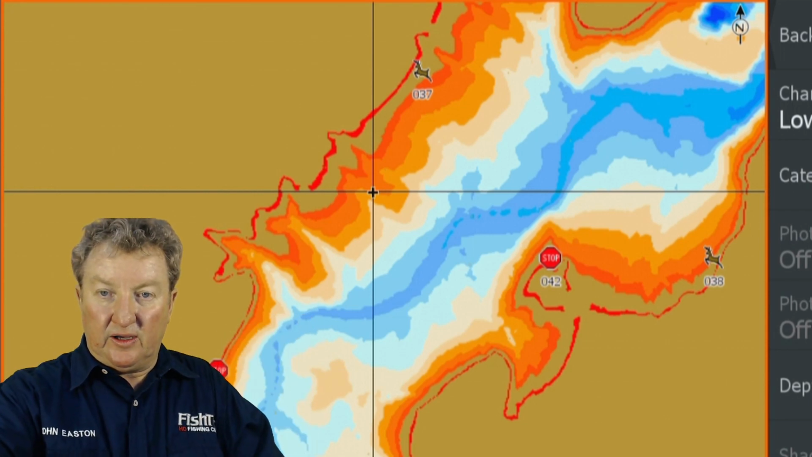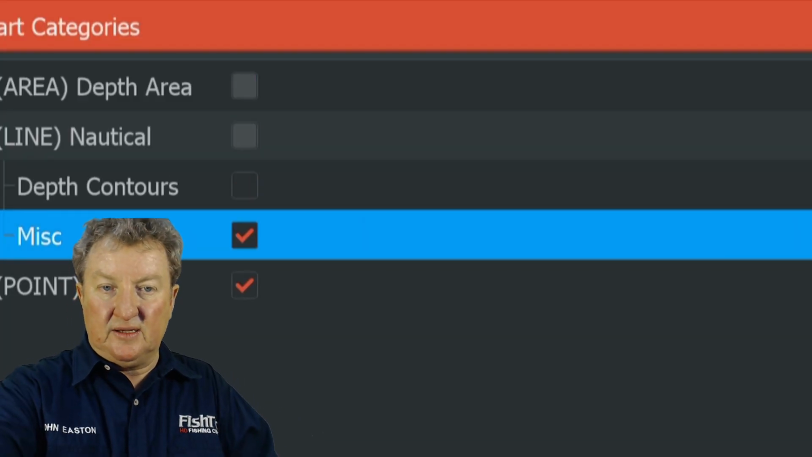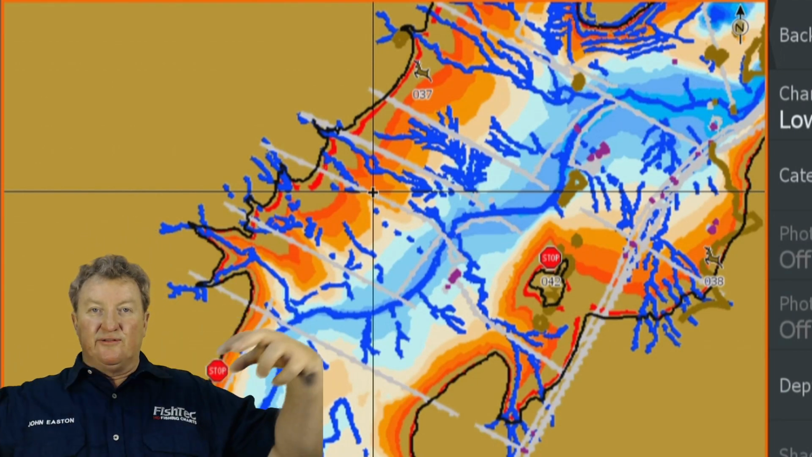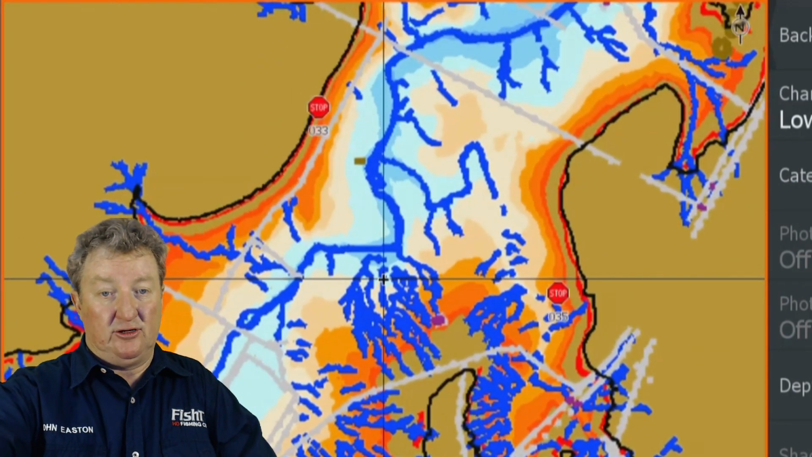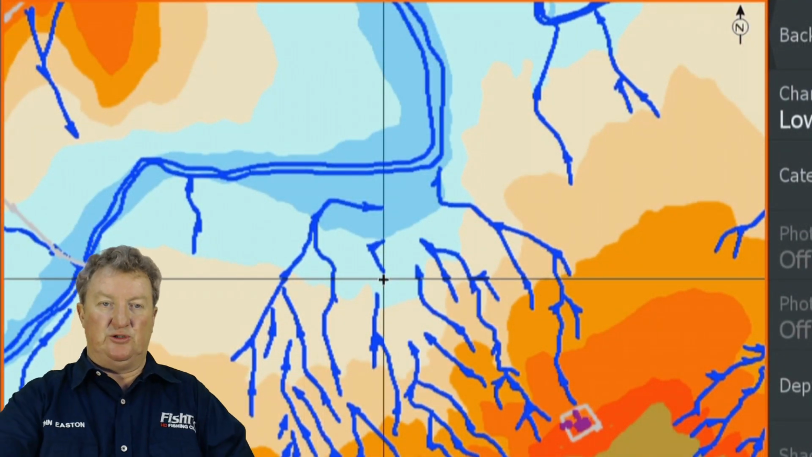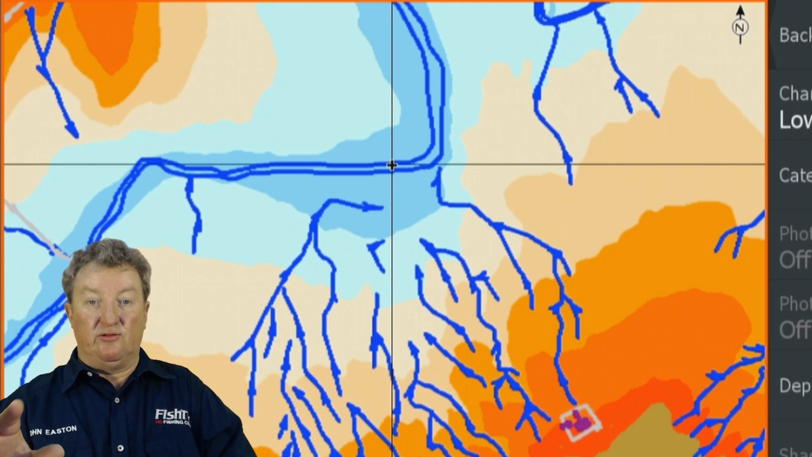It's quite incredible. If I turn on the lines of the sediment, you see all those blue lines? Those are all the little feeder creeks and channels coming into DeHoop, and it's highly complex, but it really helps you to identify the main channel, and it helps you identify all these little feeder creeks.